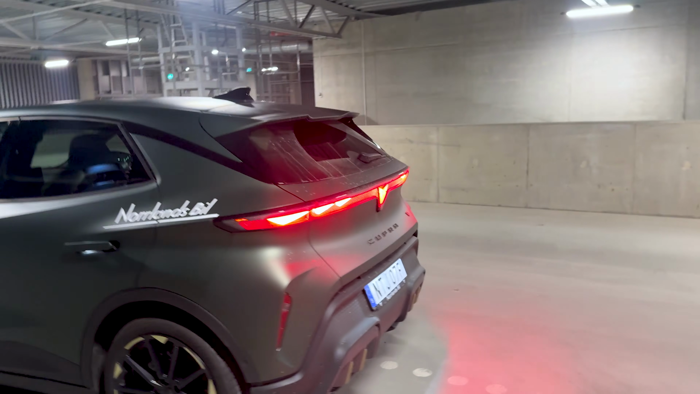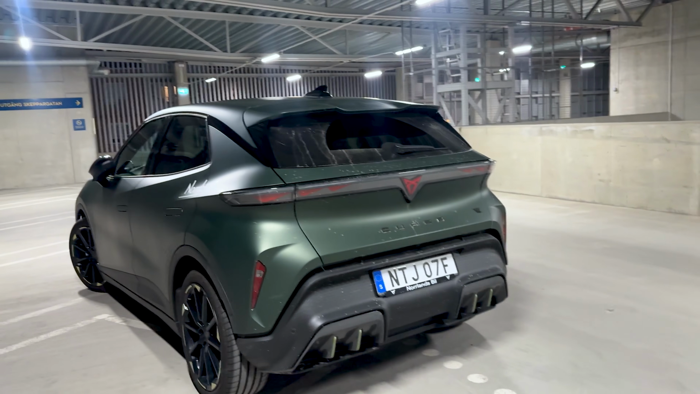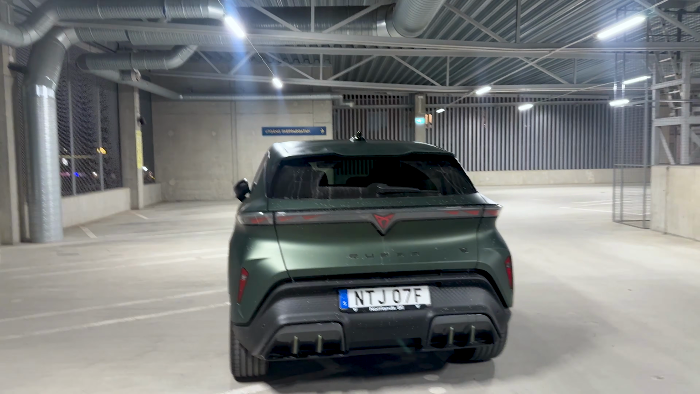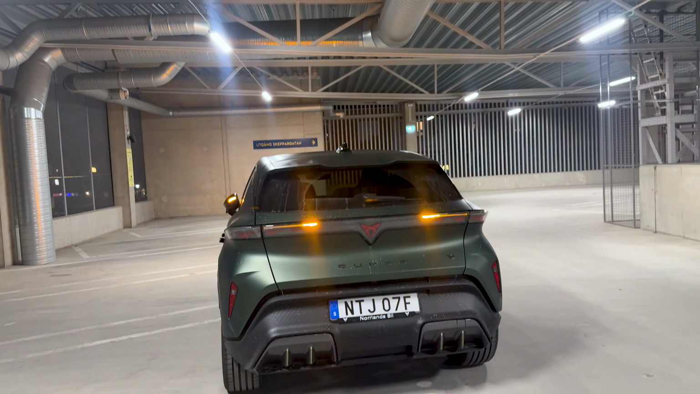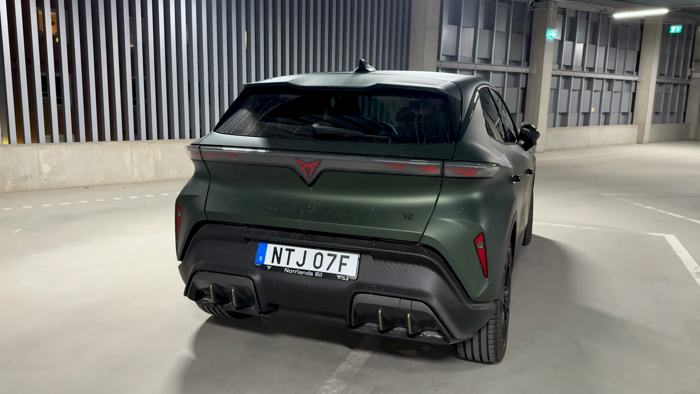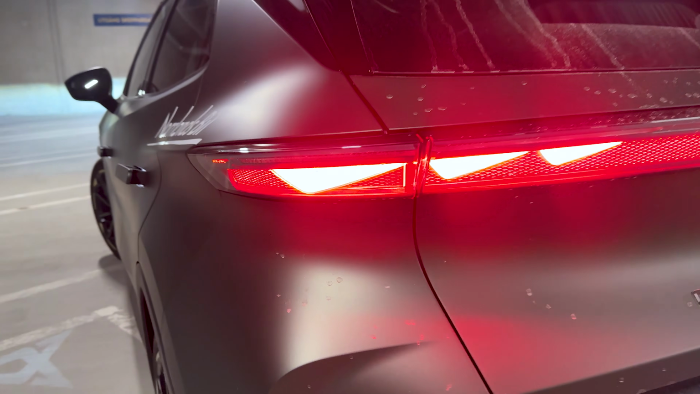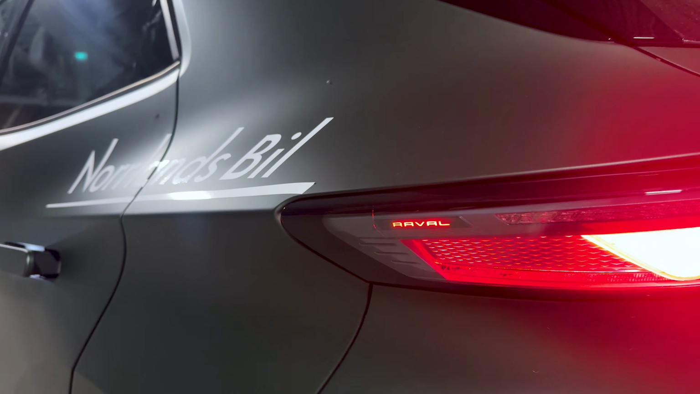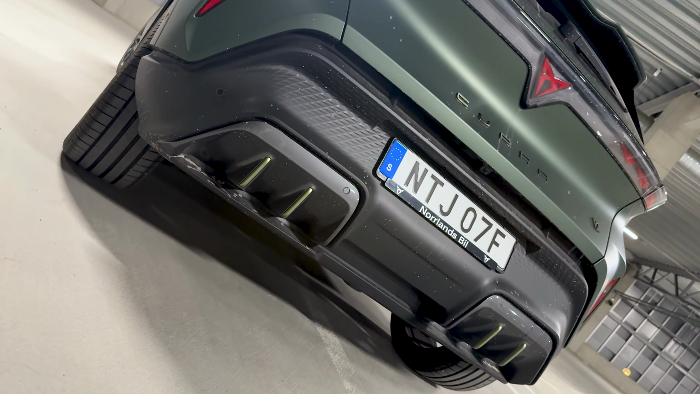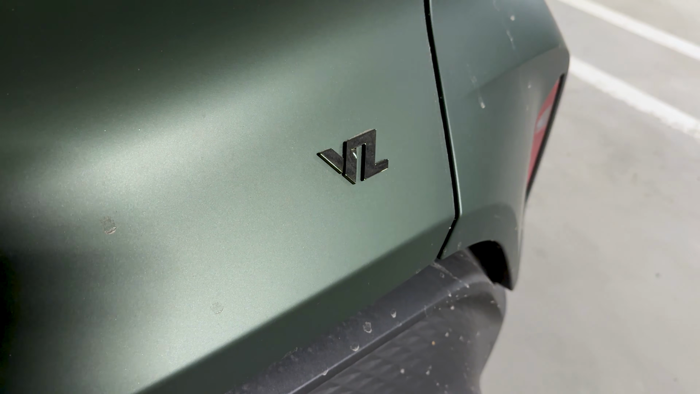The back also is interesting to look at. I am getting some Italian Alfa Romeo vibes on the rear of this vehicle. Let's just unlock that and you can see the animation it does when you unlock the car. The Cupra logo lights up there and the light goes across, and then these individual triangles light up there. Isn't that so nice? And then you have the Raval's beautiful diffuser. Of course, it's not functional, but it is good to look at. You have green accents for this VZ that I have here, and you have the VZ badge just here.